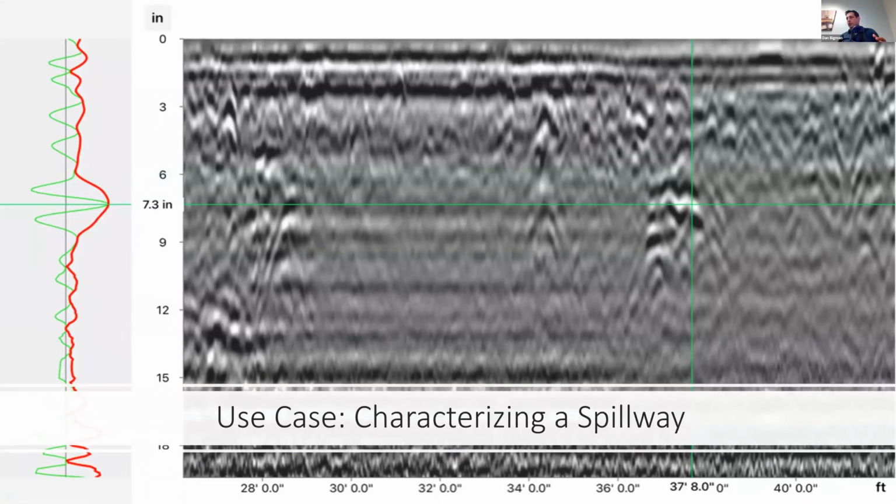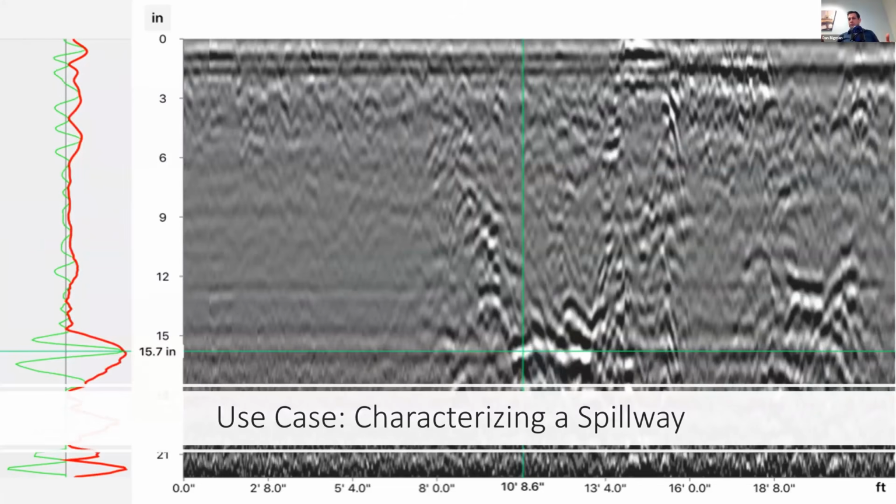This was a small response, approximately 7.3 inches below ground surface, indicative of a possible void. We pointed that one out, and they tested that one with acoustics. The ones that were deeper, such as this example, which was about 15.7 inches below ground surface, they went in and tested with an actual drill.